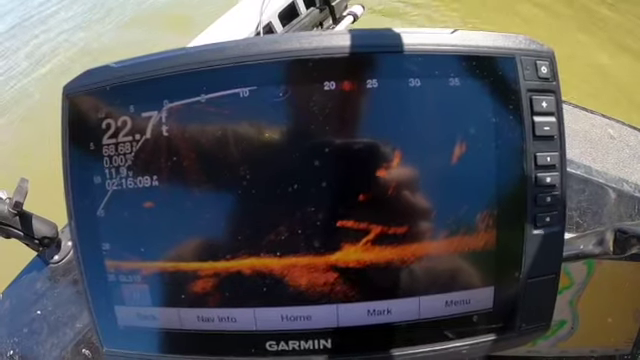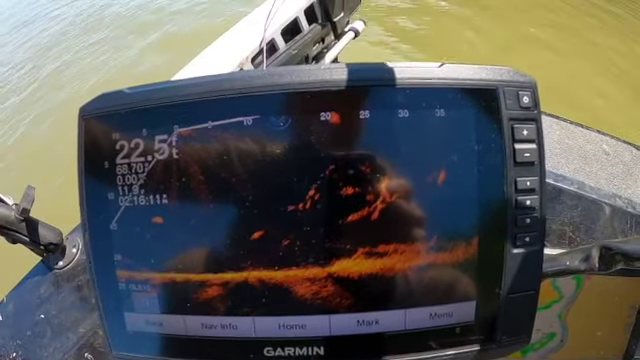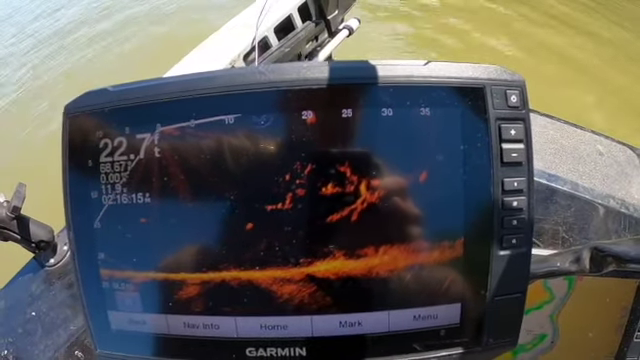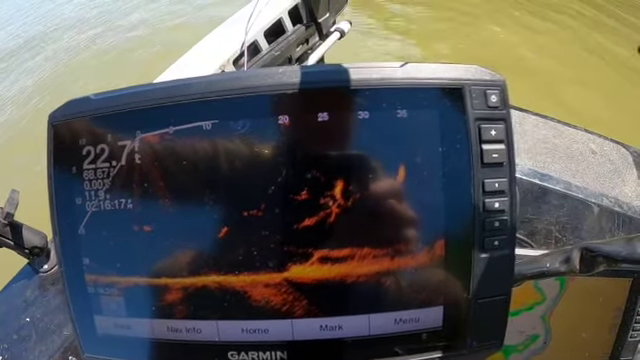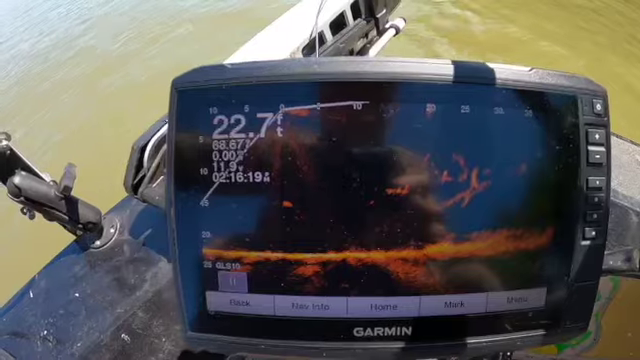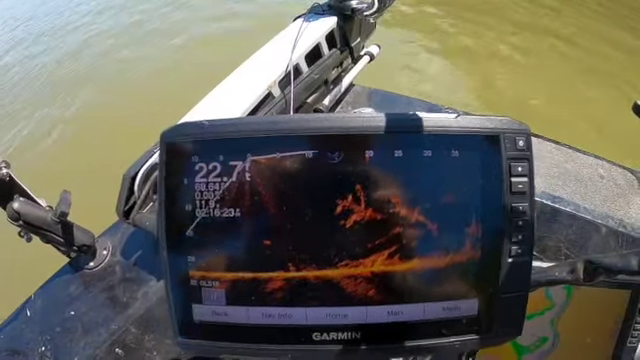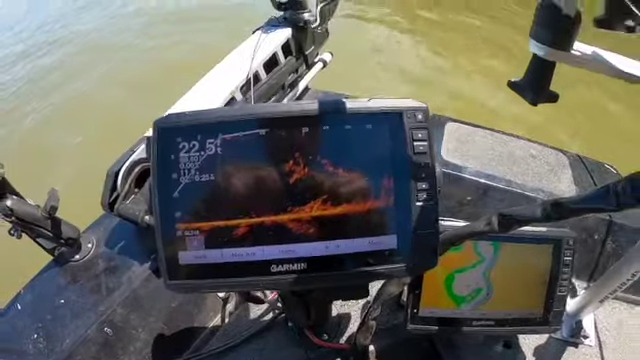I think there's a few in here. We're gonna try to get them, probably get hung up, because that's pretty thick. And there's a couple right there. Looks like a few over here. So let's fish for them.